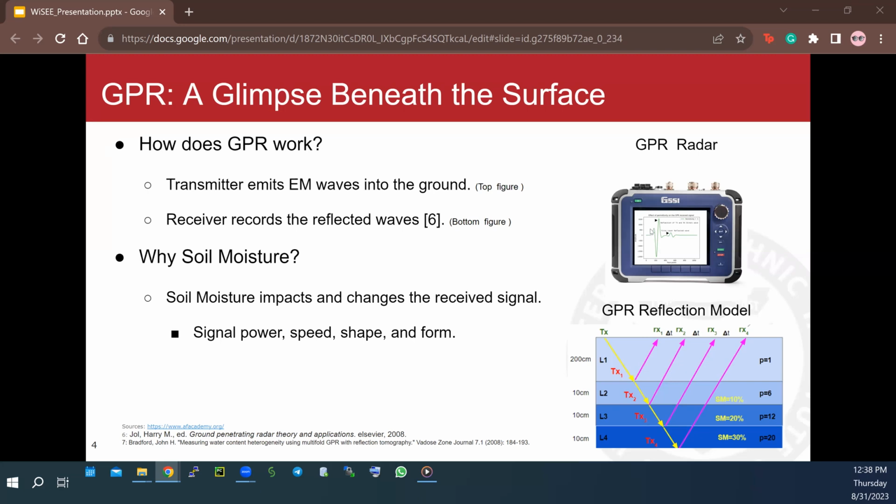The first peak is related to the direct wave from the transmitter to the receiver, and the second is the wave received from the first layer. This is a representation of a one-layer model, but with any number of layers, we can have the same number of reflections, as you can see in the figure over here.